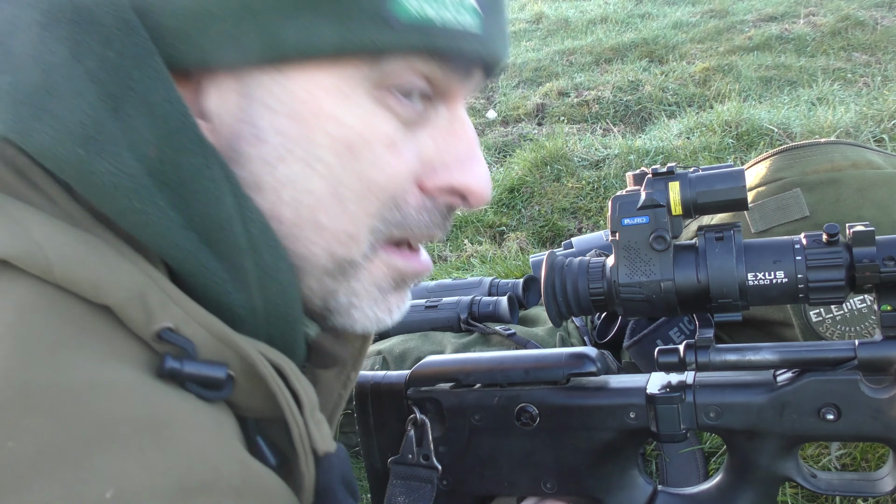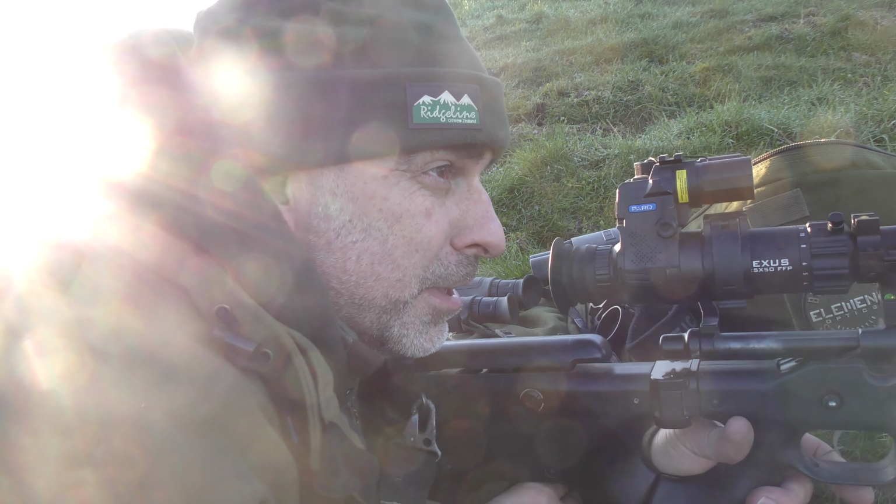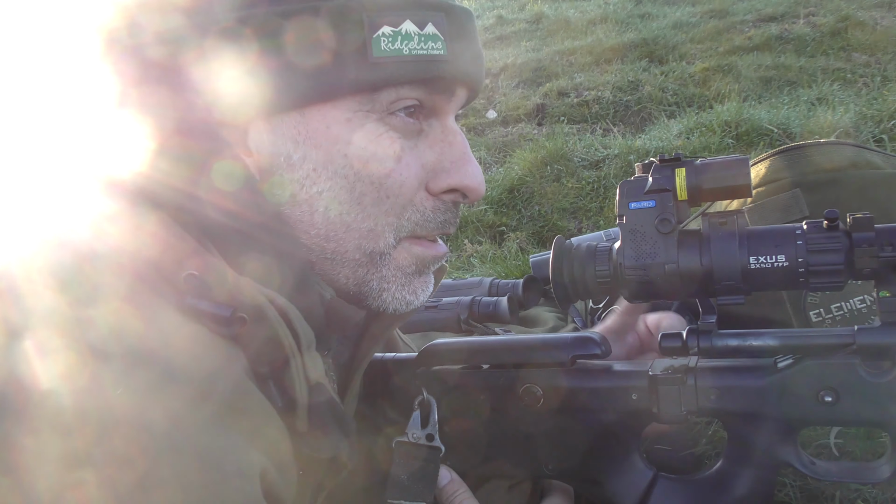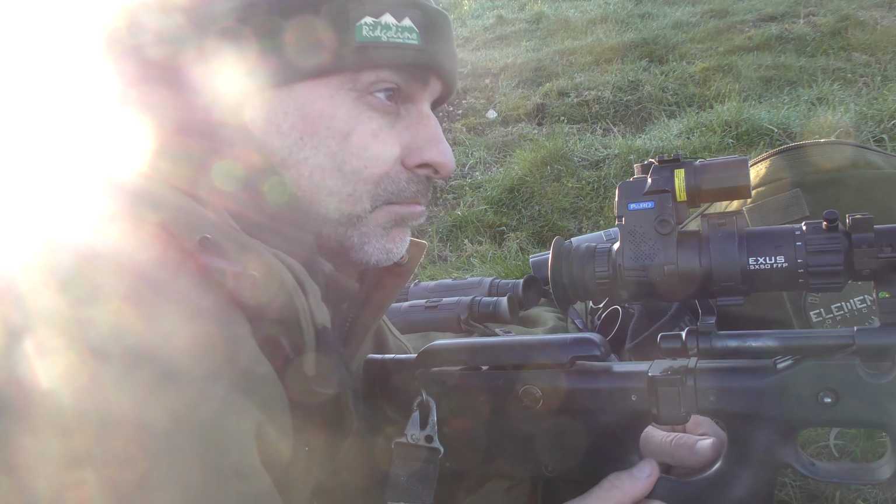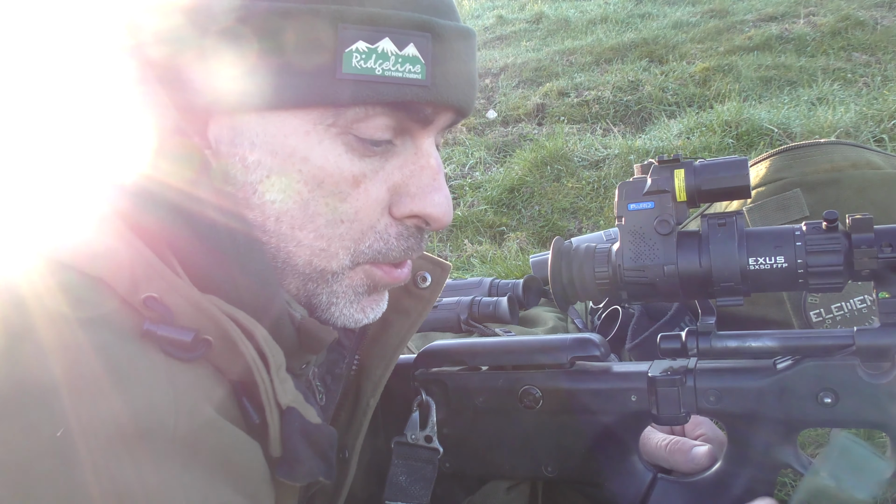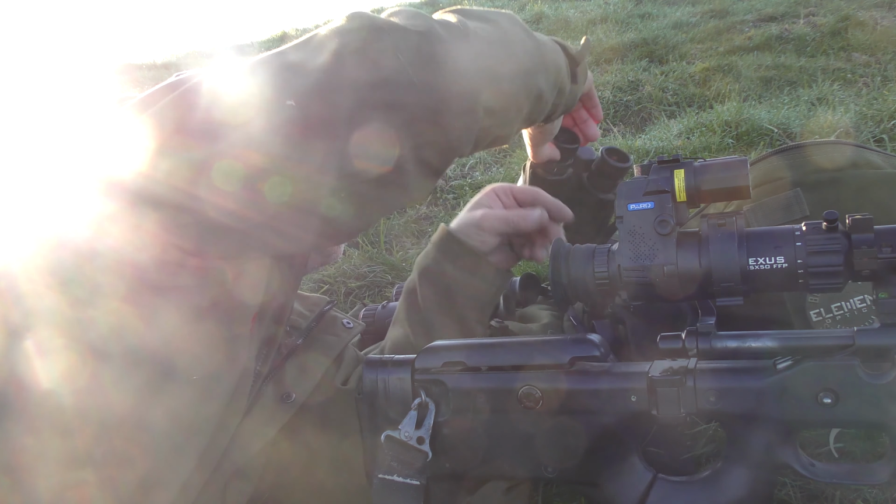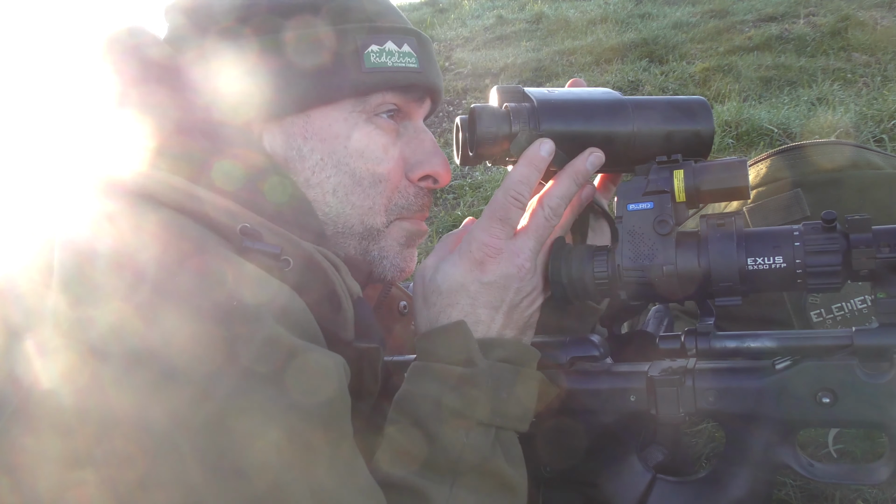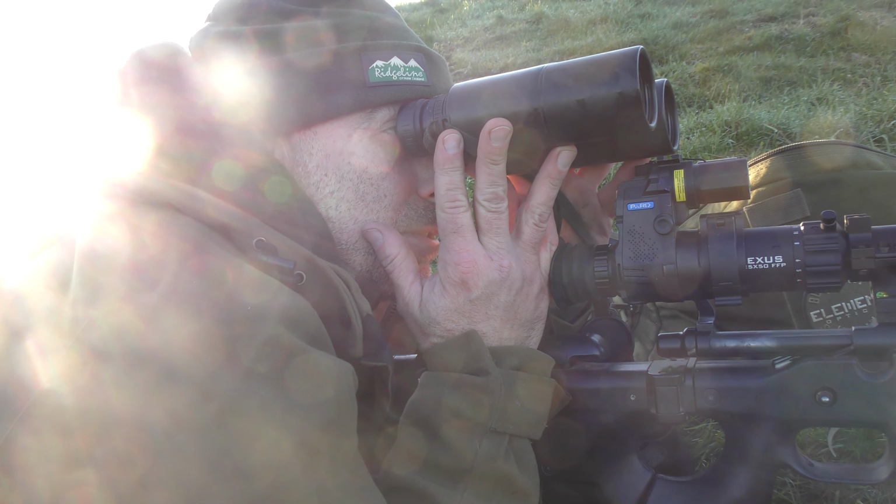Oh, that's pretty near. Not much wrong with that. Fraction high perhaps, a little bit. Tad to the left, so obviously the wind's just pushed it a little bit, but still that distance is not bad for a first shot of the morning. Right, well, keep eyes peeled and see if we can find a rabbit or something else.